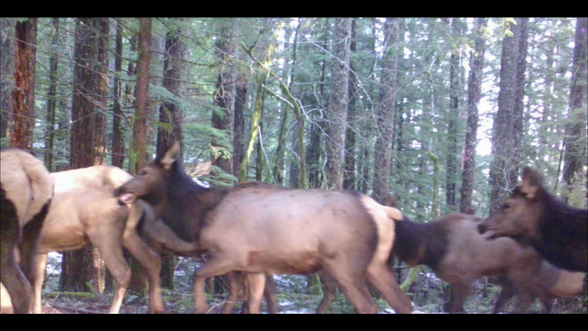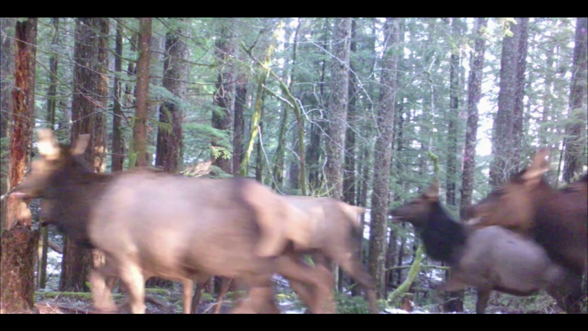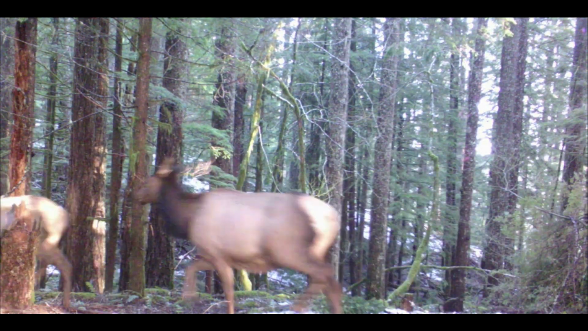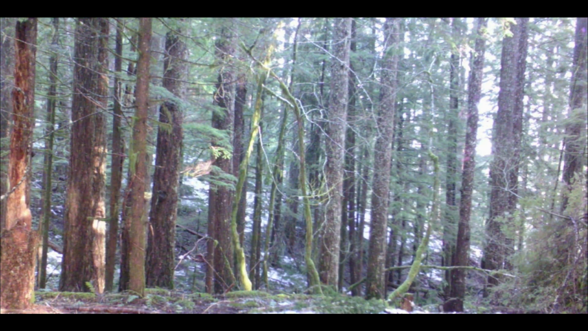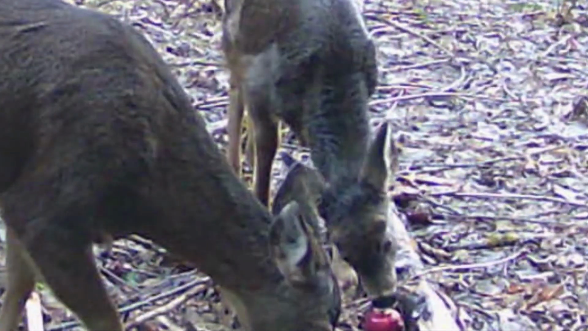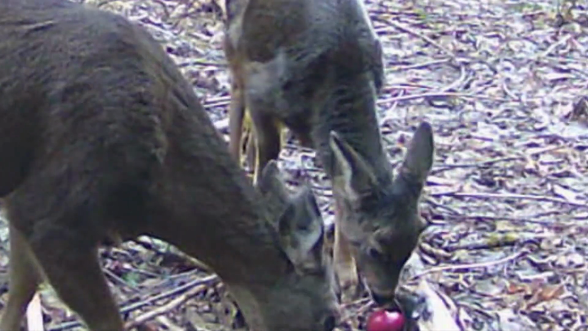Here's this herd of elk again. This really is one of the largest ones I've ever seen. I tried to count them when they were going by, and it was somewhere over 50. And these are the elk that are in front of the trail camera. There's also some going behind it. So I'm not quite sure how big this herd really got to.